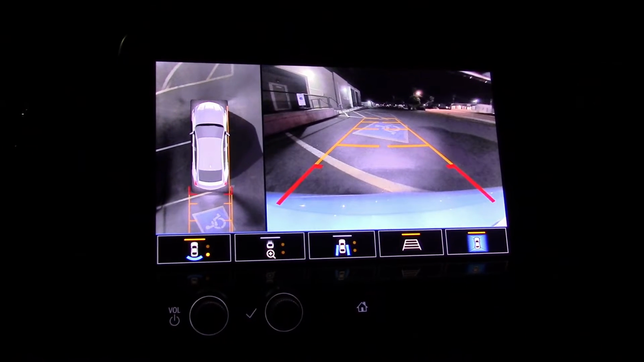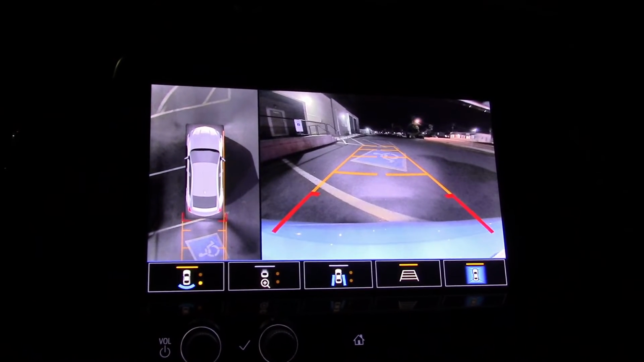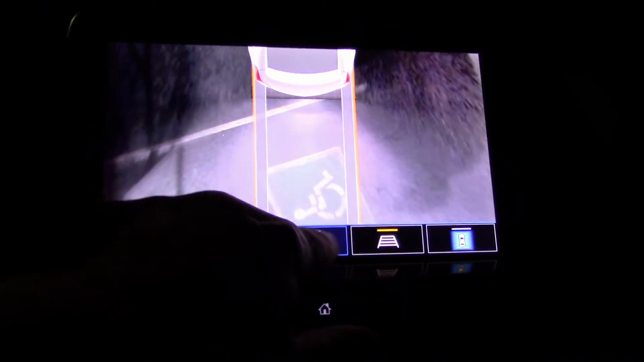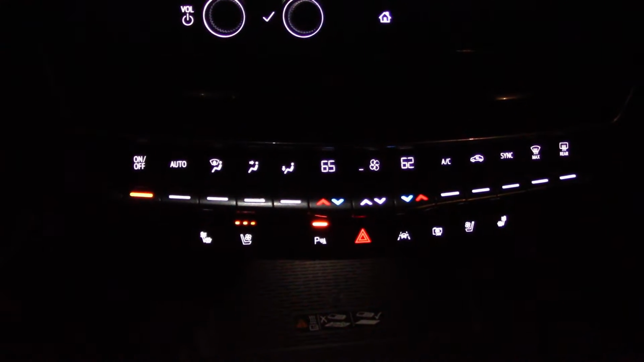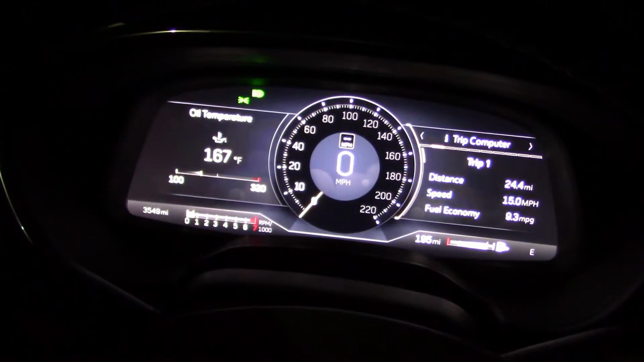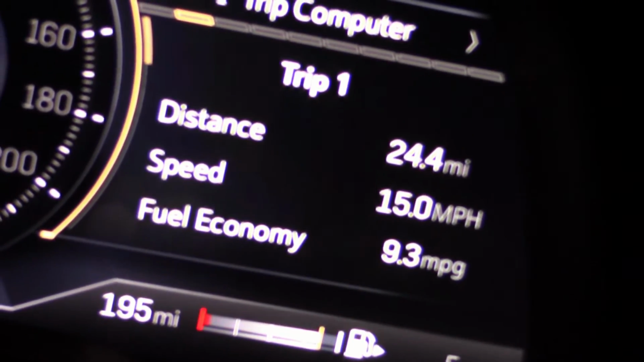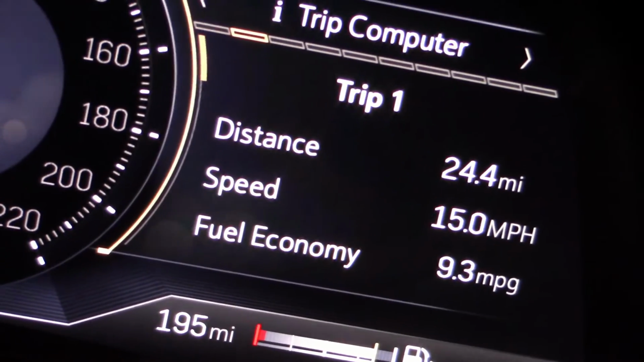And with the transmission in reverse, the clarity of the screen looks pretty nice in the dark. And we have other choices. You scroll through the menu. And all the essential buttons and controls are lit up. Naturally, you can't see the shifter, it's not lit up, but you'll find it, trust me. And the gauge cluster. 9.3 miles to the gallon. My. Can't show that. Turn it off.